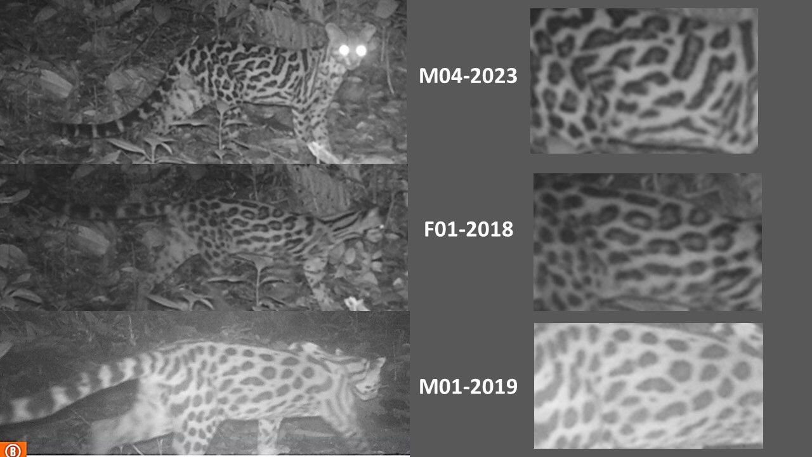Each Margay has its individual spot pattern, coat pattern, and if we get the right side and the right image, we can start zooming in and we can identify individuals. Over time, obviously, we're starting to see these individuals more and more in different locations on the reserve. We also get a temporal idea of how long they've been living on the reserve.